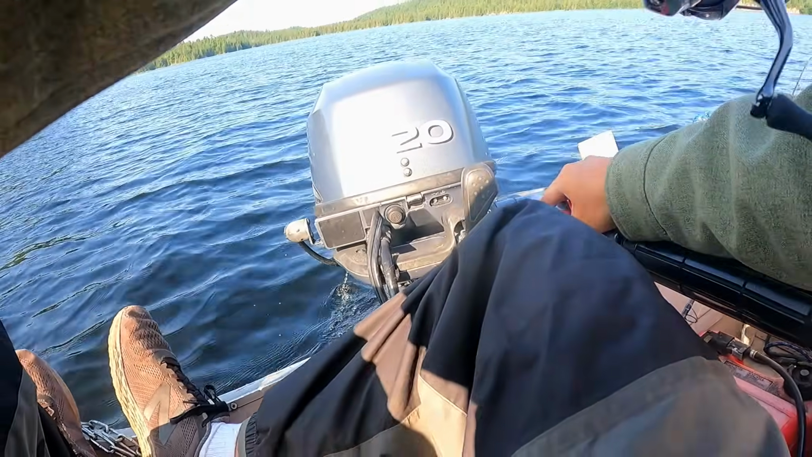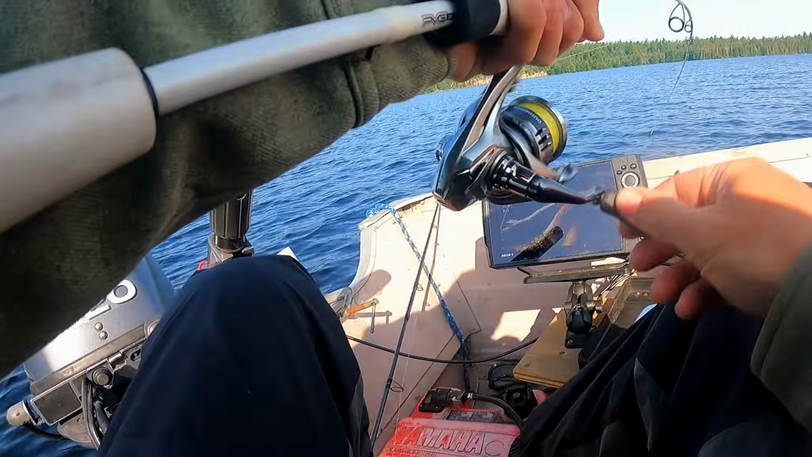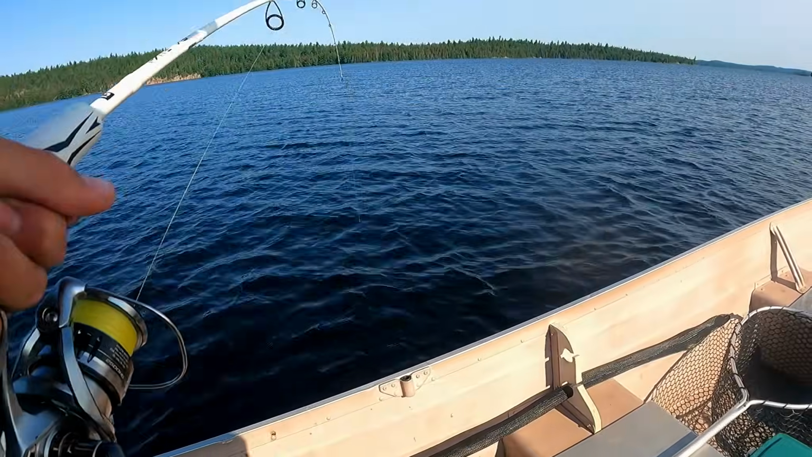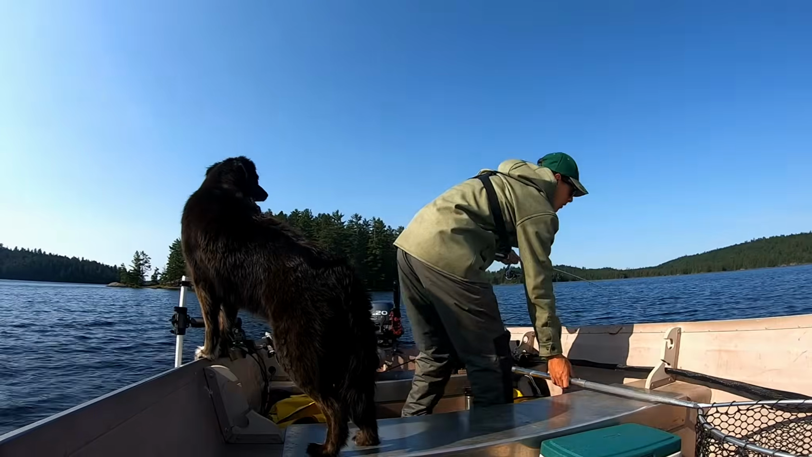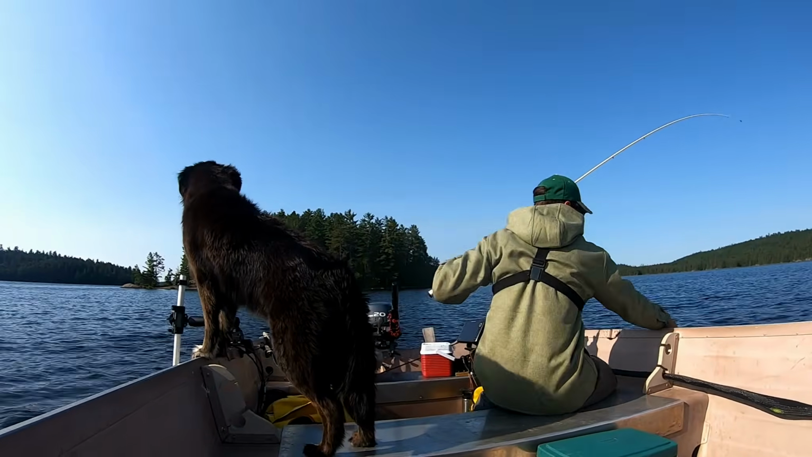There's a fish. I didn't even think I had one on there, but ooh, that's not a bad walleye. I cast it up shallower and I didn't even think I had a fish on. I thought maybe I was dragging bottom. Nothing wrong with this walleye here.